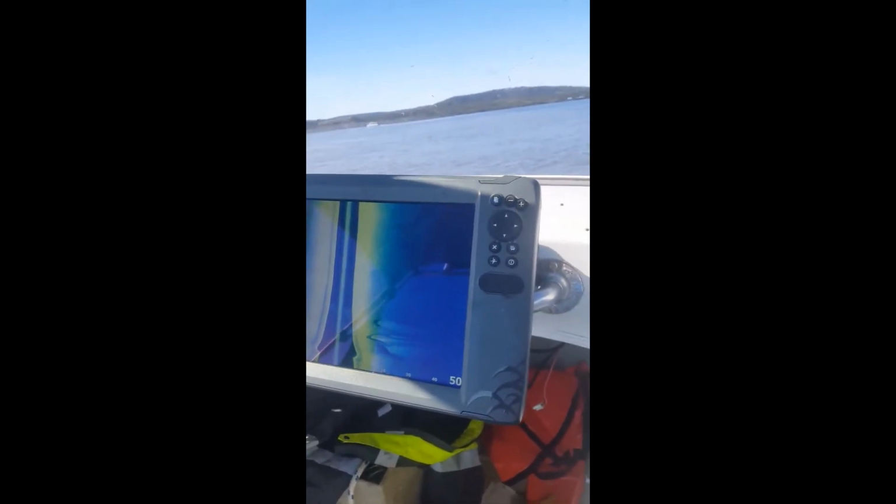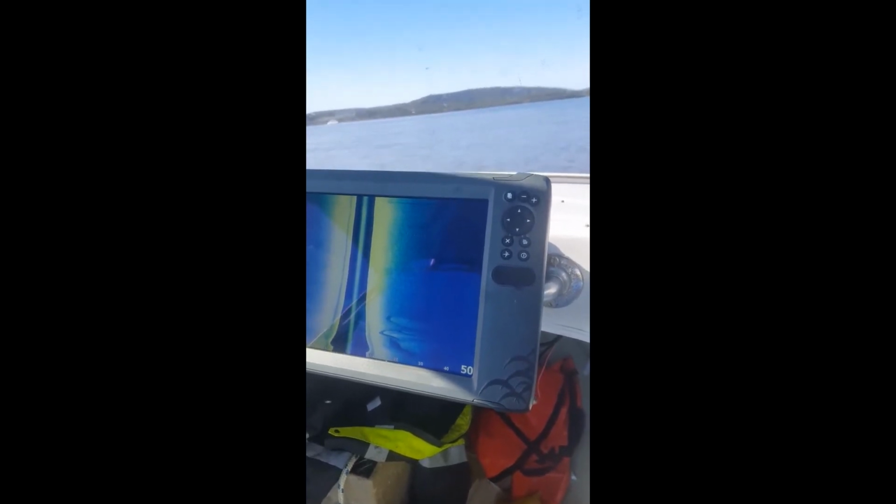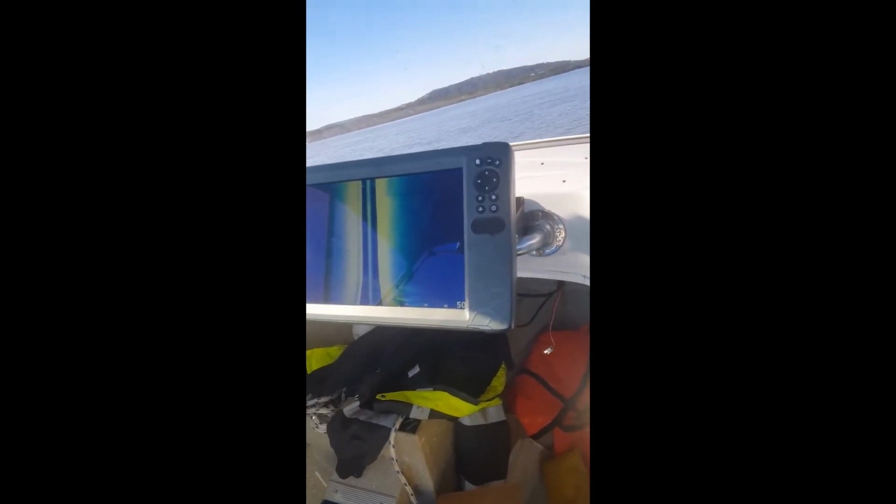Just on the side of the boat now. Probably just starting to come in. There it is. Look at that. So that black line there is like, if you think of it, a shadow from the marker. So I think we can safely say that this unit works.